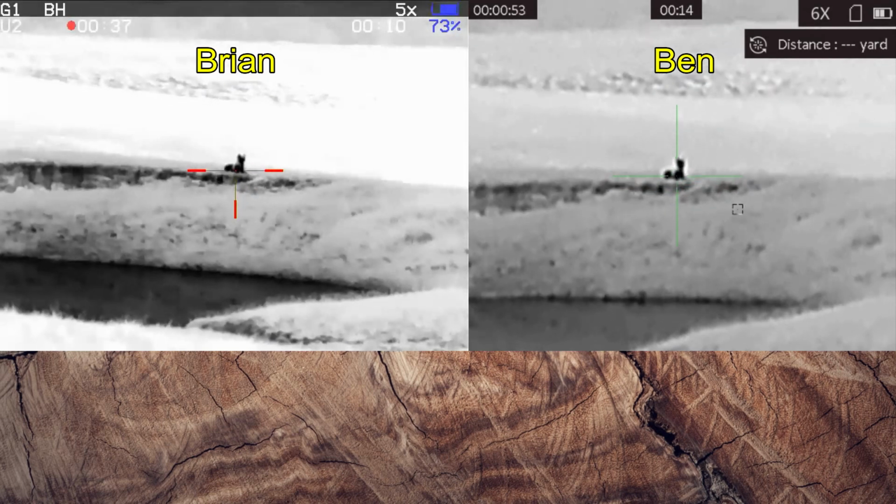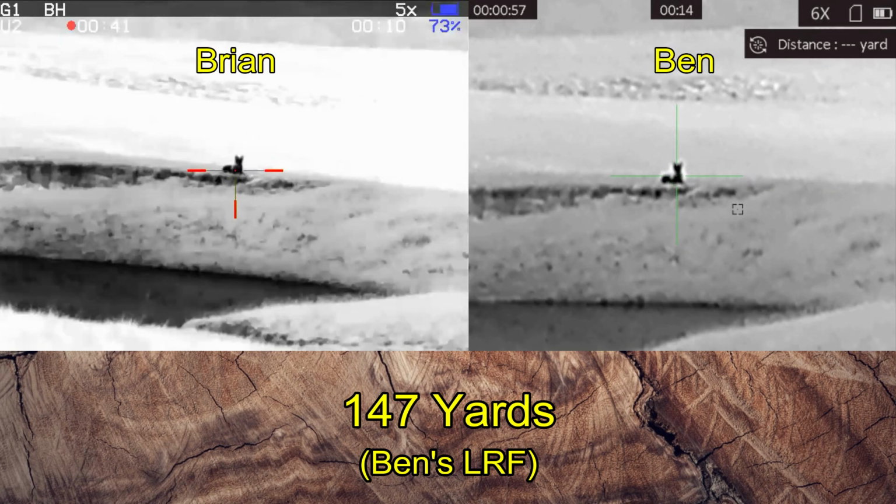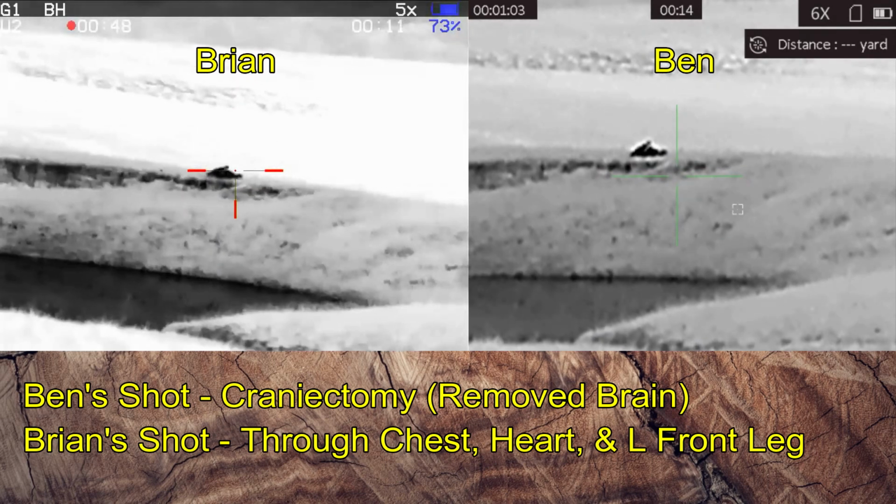That'll be easier. Alright, shooter ready. 3, 2, 1. Both of us hit. Ben's shot took out the brain, and mine went through the chest.